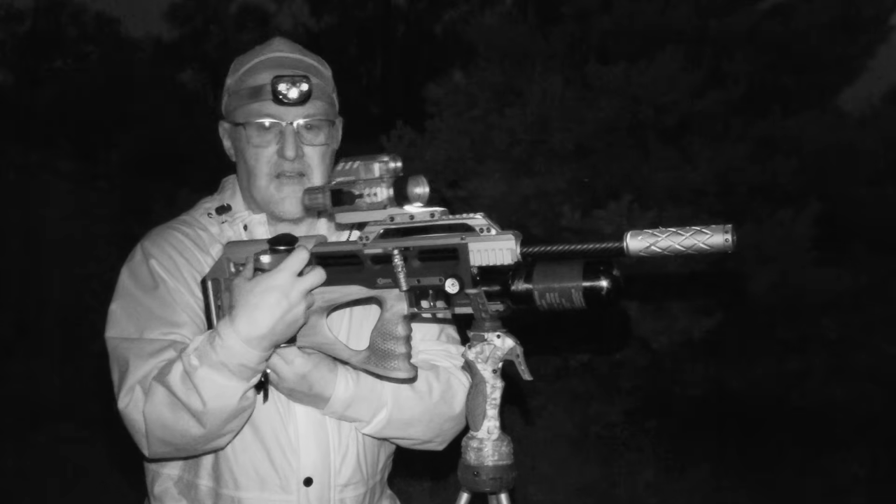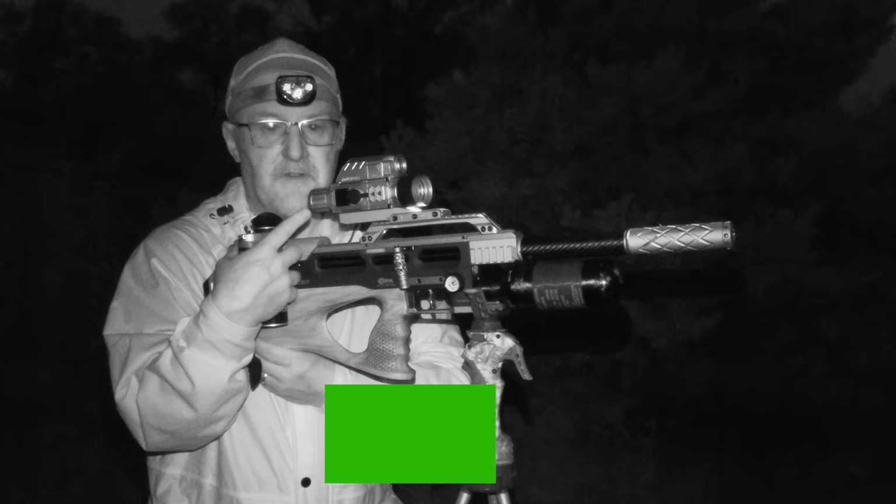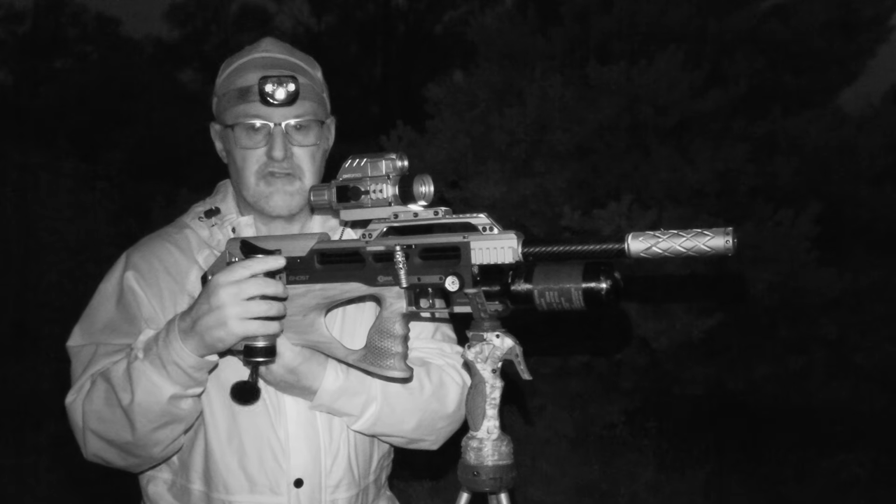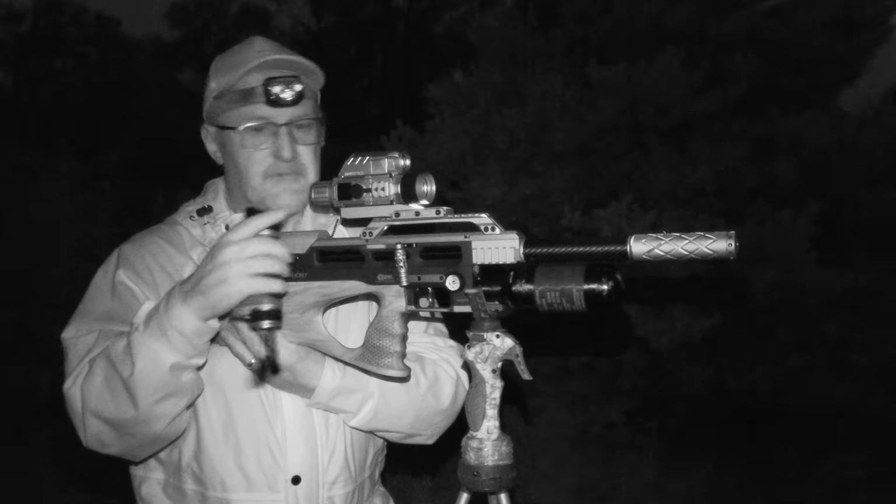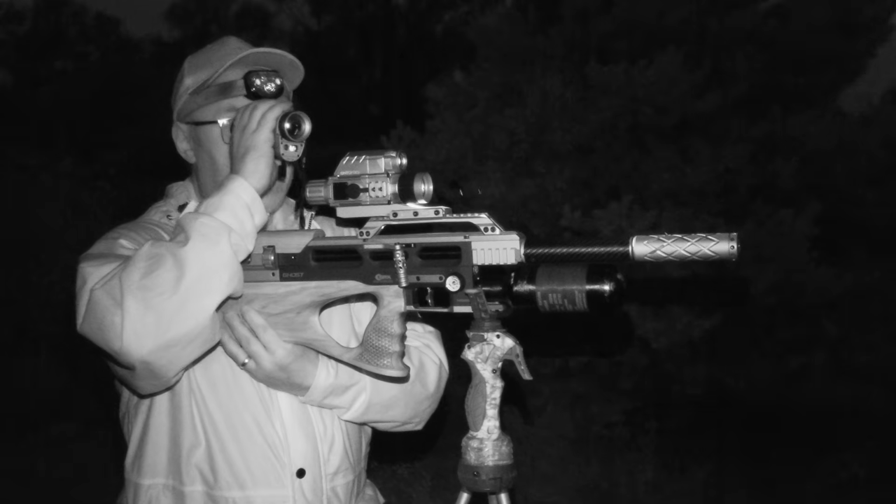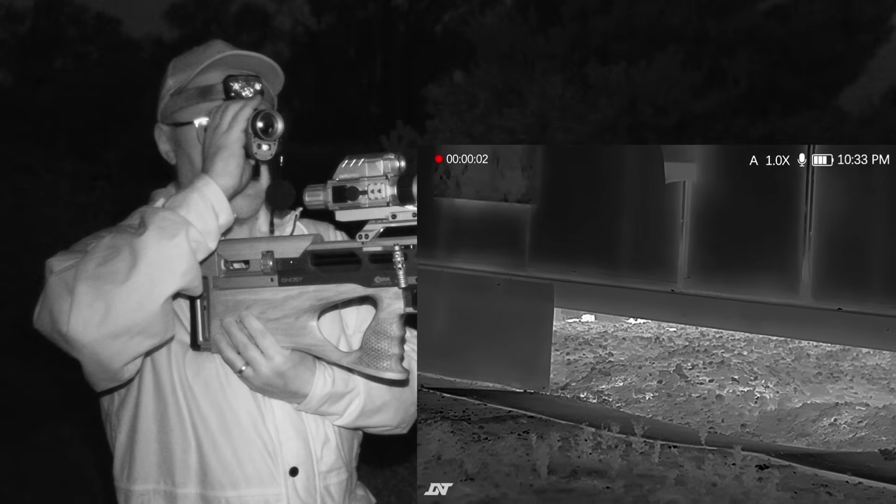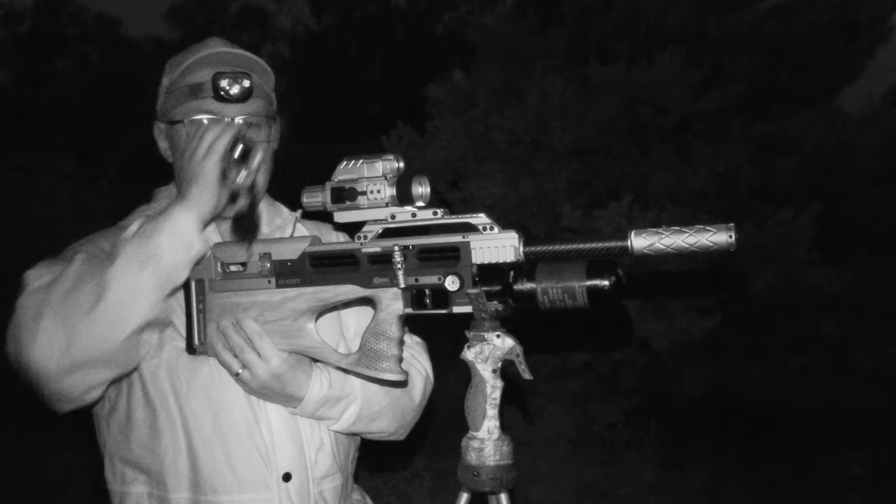Incidentally, the scope that I'm using tonight is another DNT Optics product. It's a Thermnight TNC 225R, one of my absolute favourite ratting scopes because it has that thermal mode to it. So if you lose track of a rat between spotting through your handheld thermal and picking a rifle up, just swapping over to that thermal mode enables you to reacquire that rat really quickly. And then the rifle is a Brocock BRK Ghost carbine. It's a .22 caliber rifle, 12 foot-pounds, and it's fitted with a Form aftermarket stock.